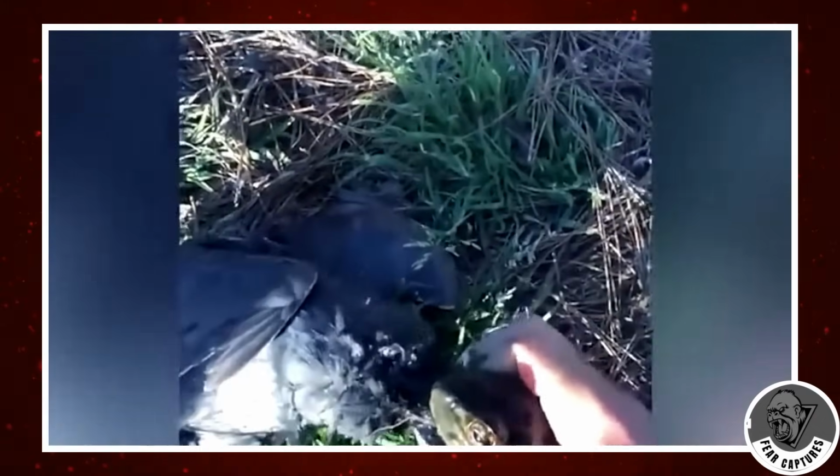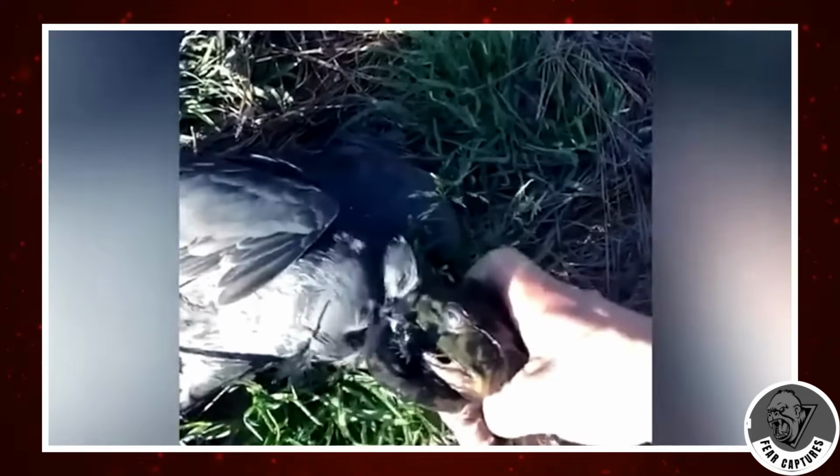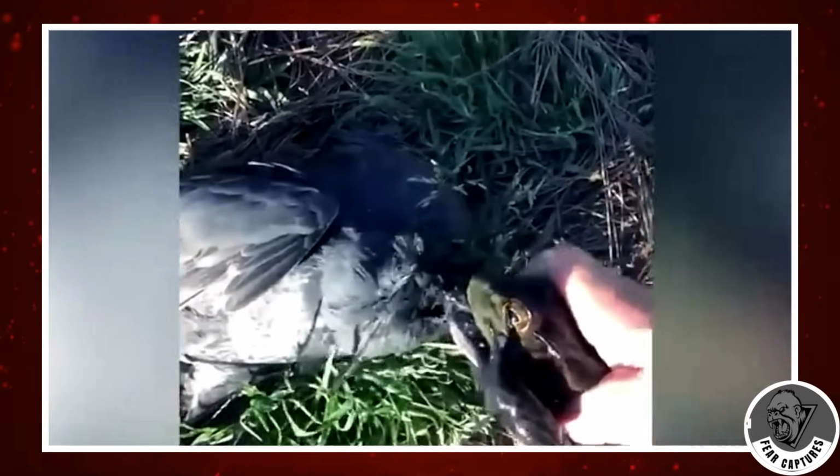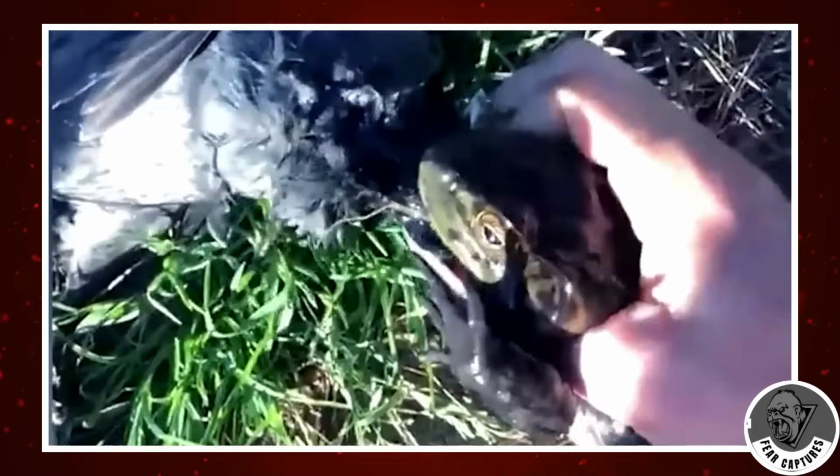engulf it entirely. In a moment of quick thinking and bravery, the observer intervenes, pulling the struggling duck and the overzealous toad to safety. The dramatic rescue unfolds as the duck swims away unharmed, and the relieved rescuer releases the frog back into its natural habitat. The encounter serves as a poignant reminder of the delicate balance of life in nature and the unpredictable interactions that occur within it.